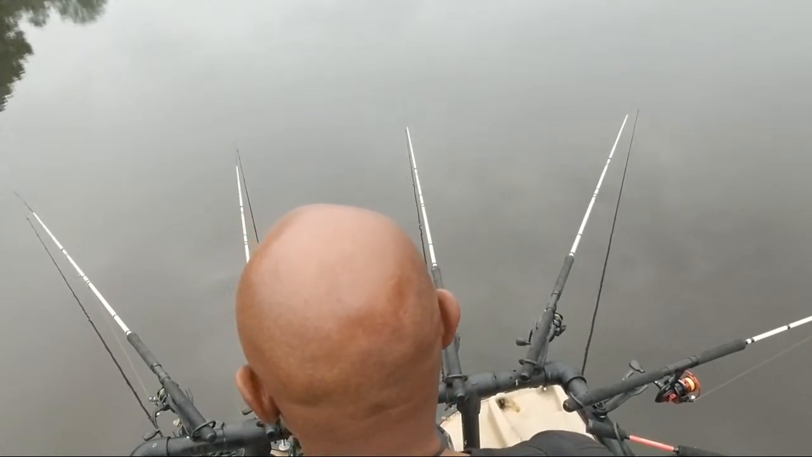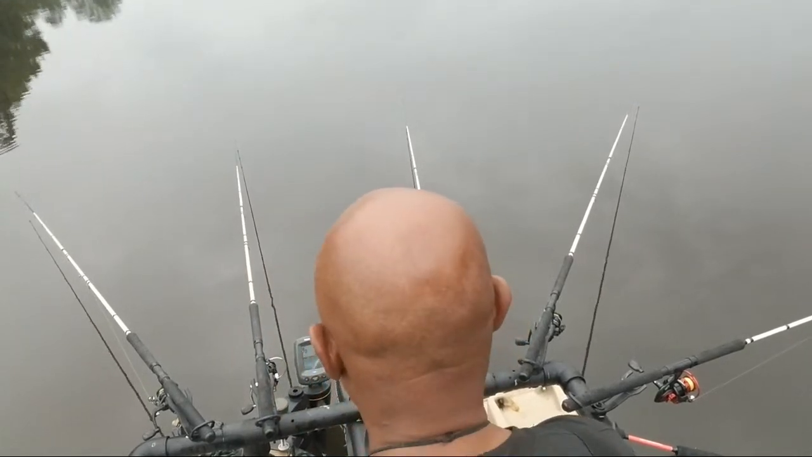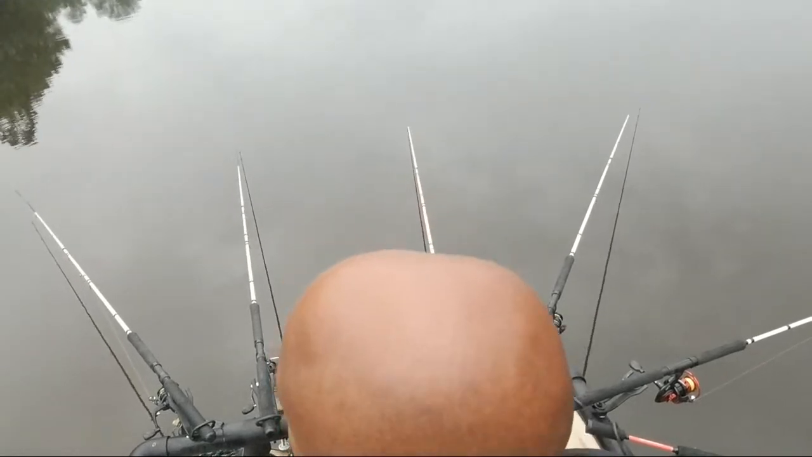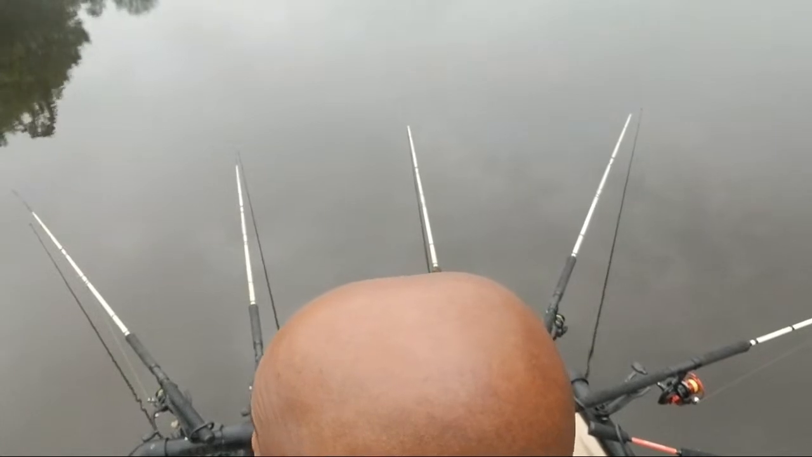They're scattered. I don't really see too many. I'm on my flat right now. Looks like I see a couple. And remember, like I told you guys on one of my Instagram posts, just because you see fish doesn't necessarily mean that they're active.